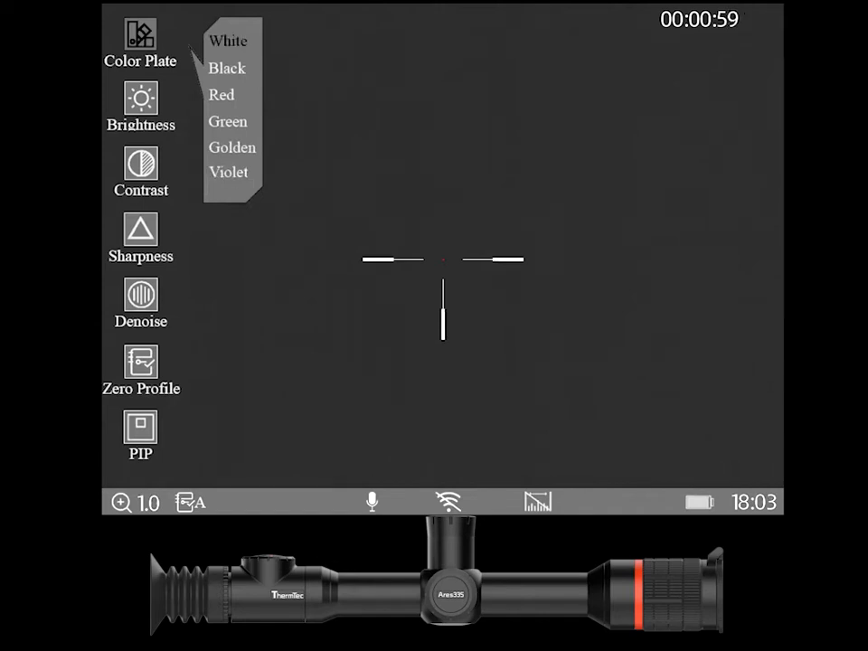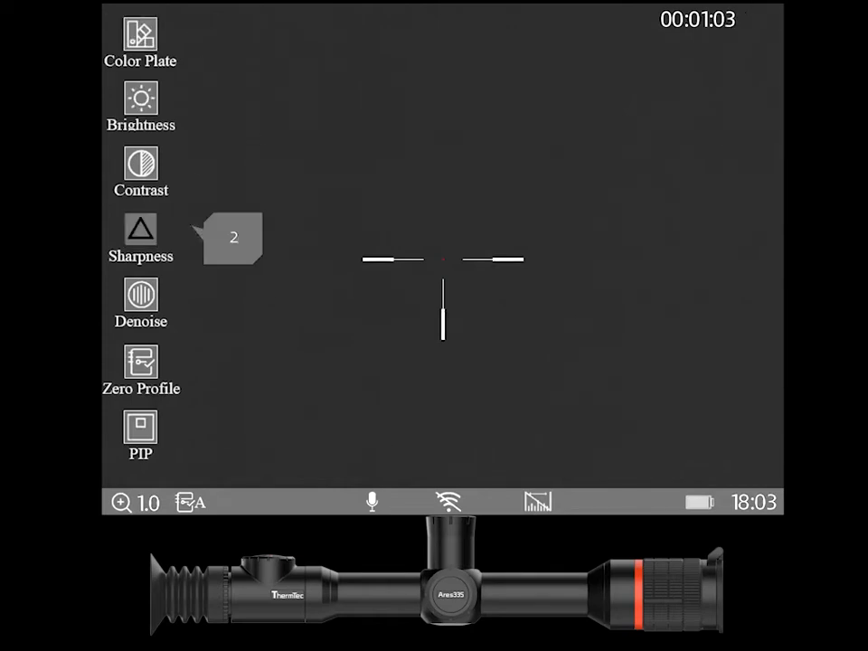We've got then our standard brightness and contrast control, which we can activate from the small menu, which we saw a moment ago. And we've got sharpness and we've got denoise. Sharpness is really good for cleaning up the picture in really inclement weather. And denoise can soften the picture when there's a fair bit of sharpness to it.